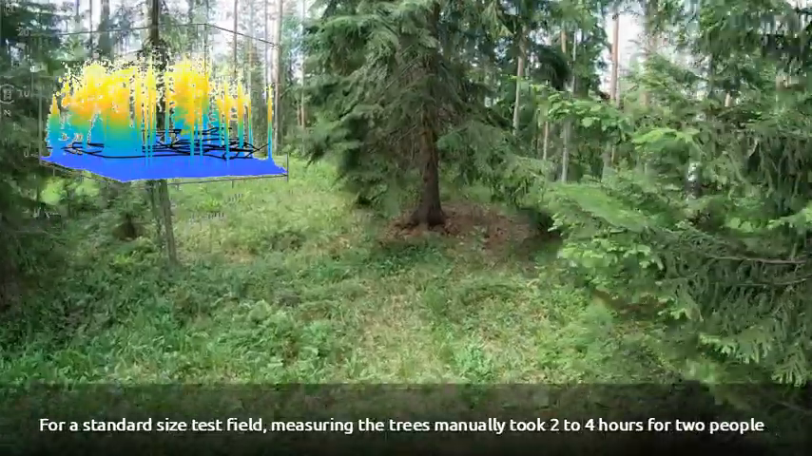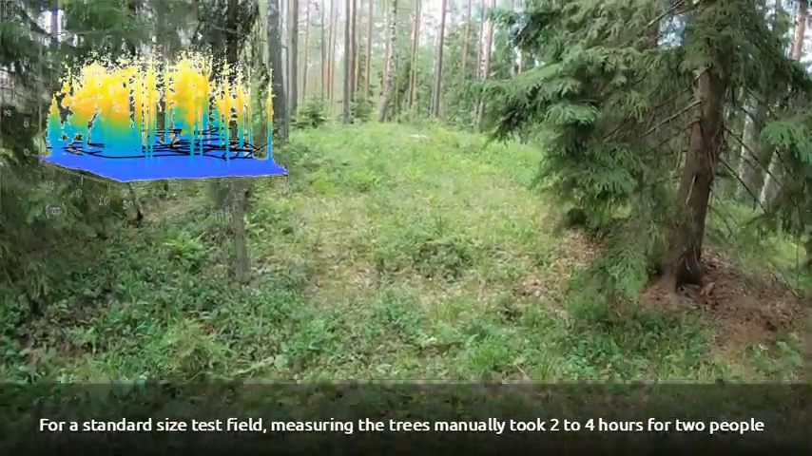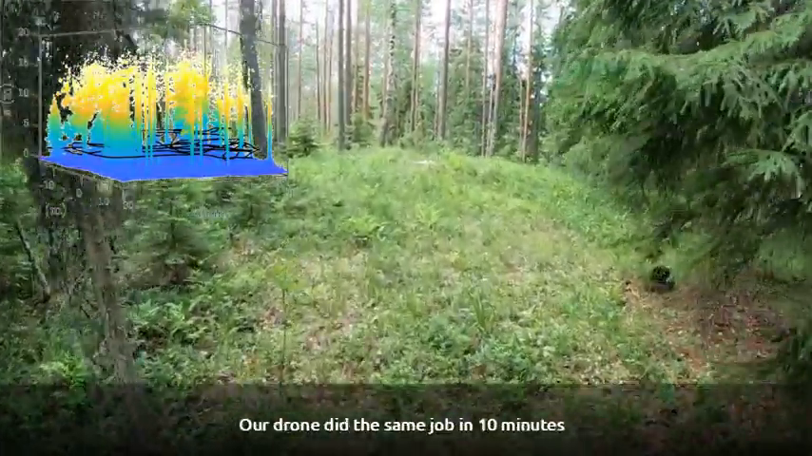For a standard-sized test field, measuring the trees manually took 2 to 4 hours for 2 people. Our drone did the same job in 10 minutes.